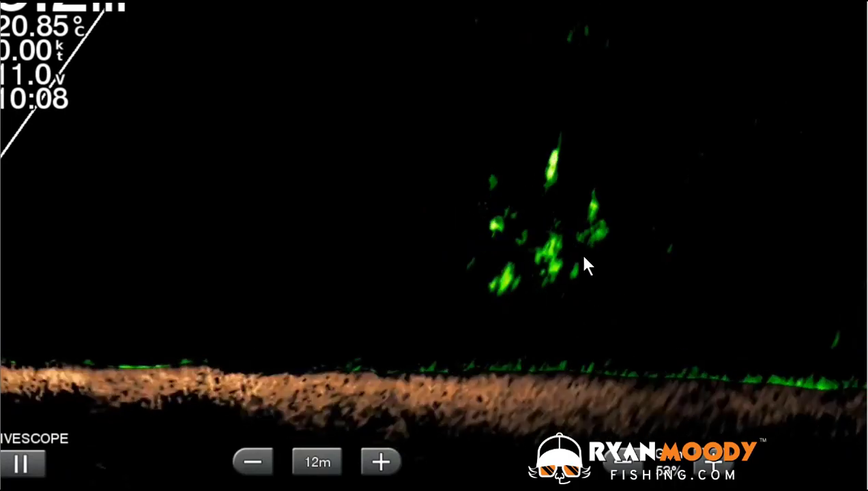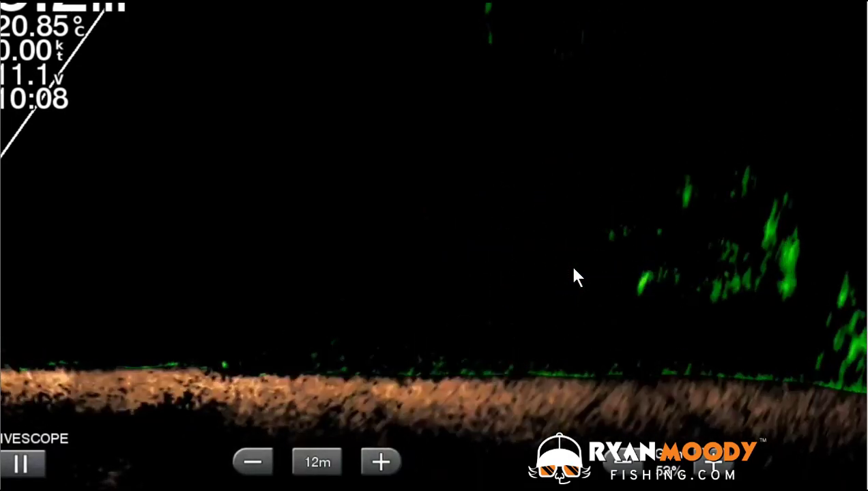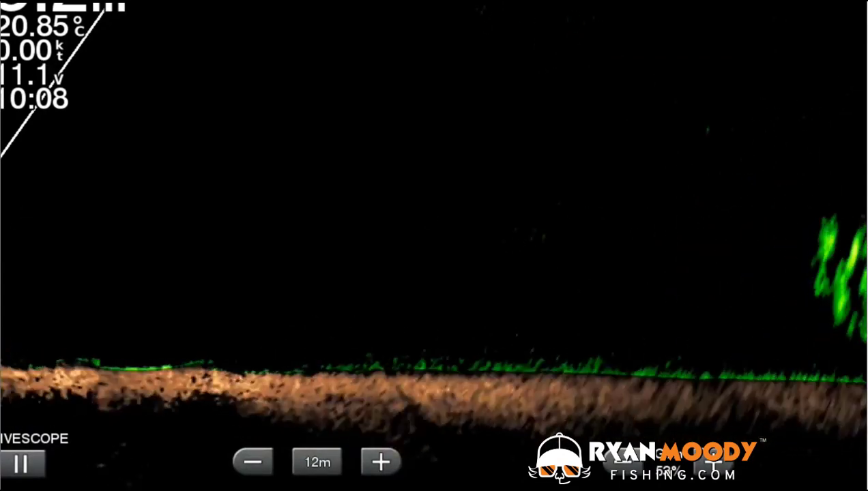And here's those same trevally on the Livescope. After we pulled up and had a look around the pylon, we saw them still cruising around the edge of the pylon, and now they're heading back to it, right off the edge of the picture there.